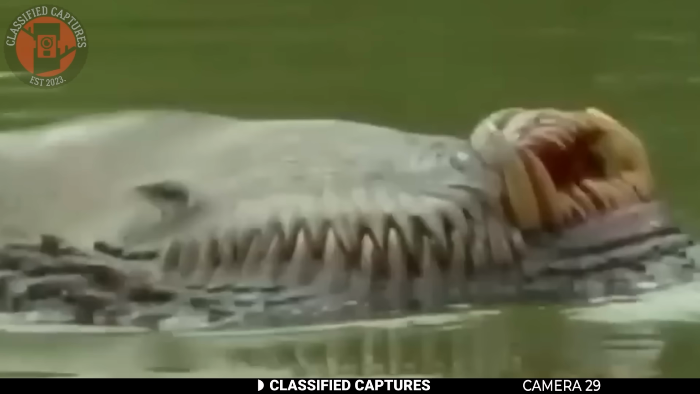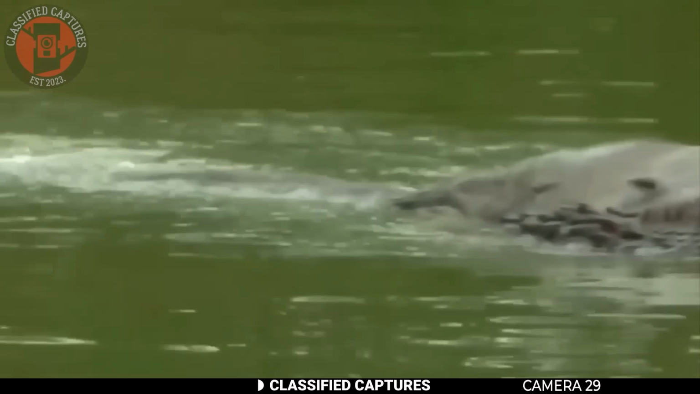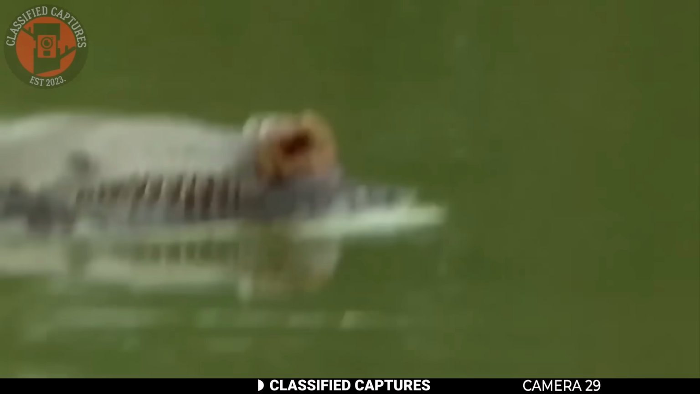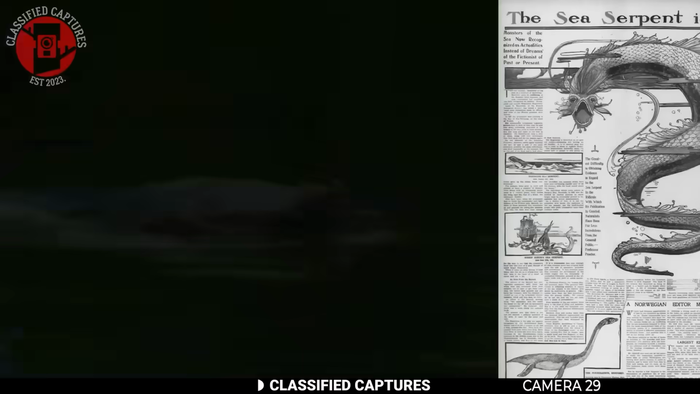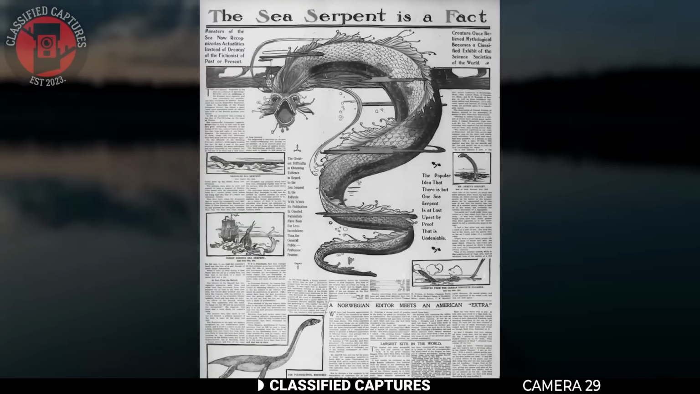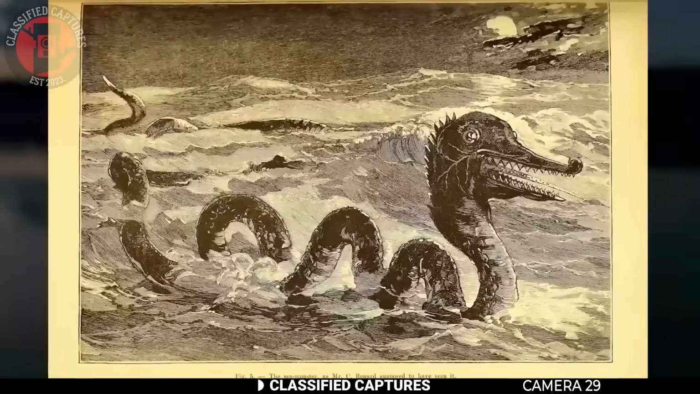The skin texture just doesn't match any known animal we'd expect in that lake. So what are we looking at? Well, for those who don't know, there's a folklore creature tied to Lake Champlain. It's called Champ, short for Champy. People say it's like a serpent lake monster, like North America's version of the Loch Ness Monster.